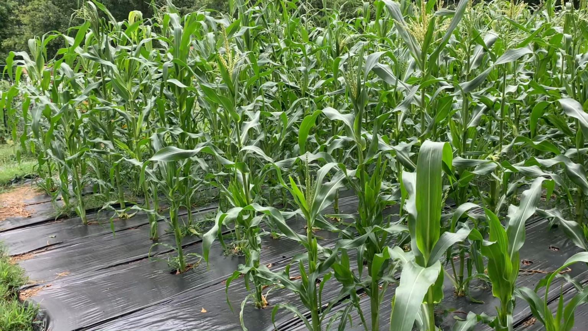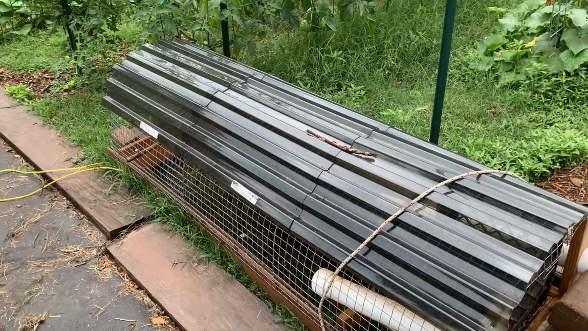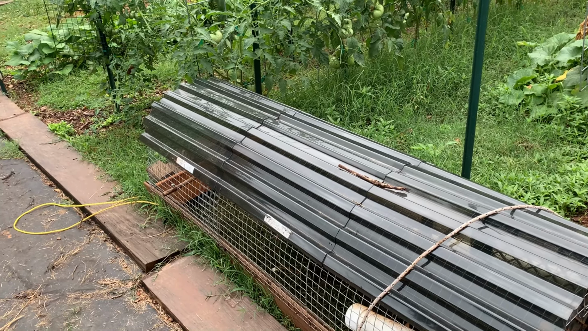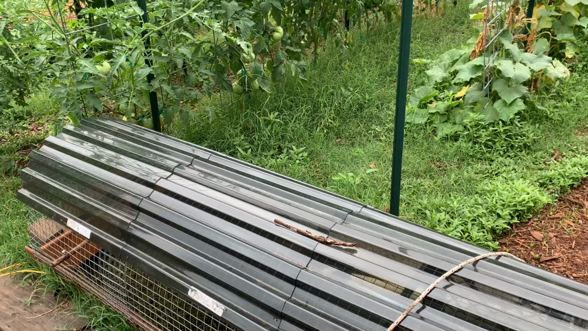You might recognize this chicken slide. It is the one that housed the brown chicken, which is called a golden comet. I realized I didn't say that in the last video. It was a golden comet, and that thing laid forever. She was one of our best chickens. Her and her sister, we've had them for years. And they were still laying up until we lost her sister a couple weeks ago.